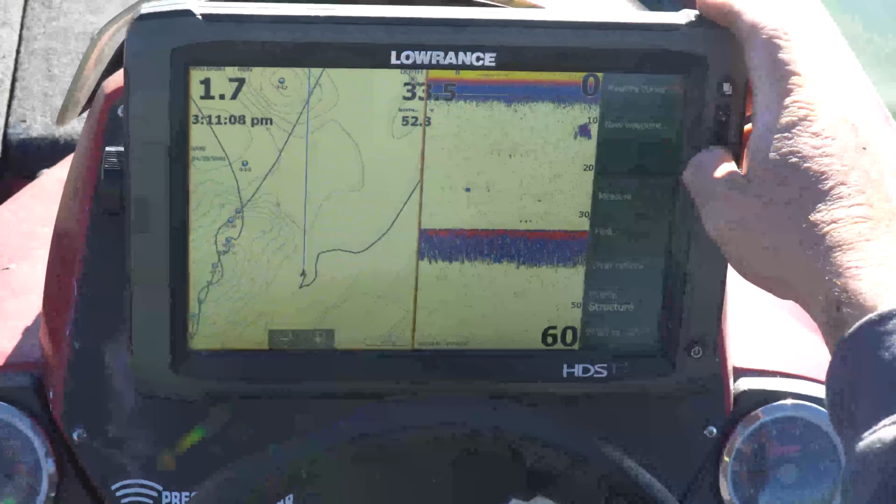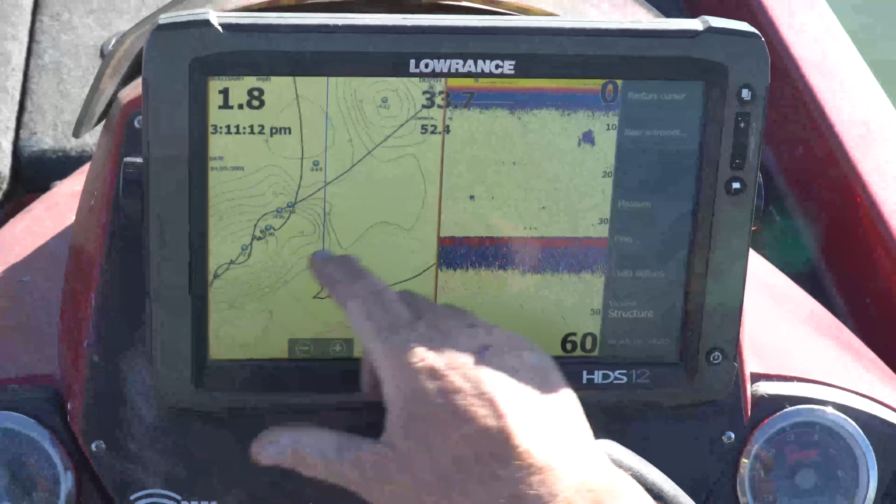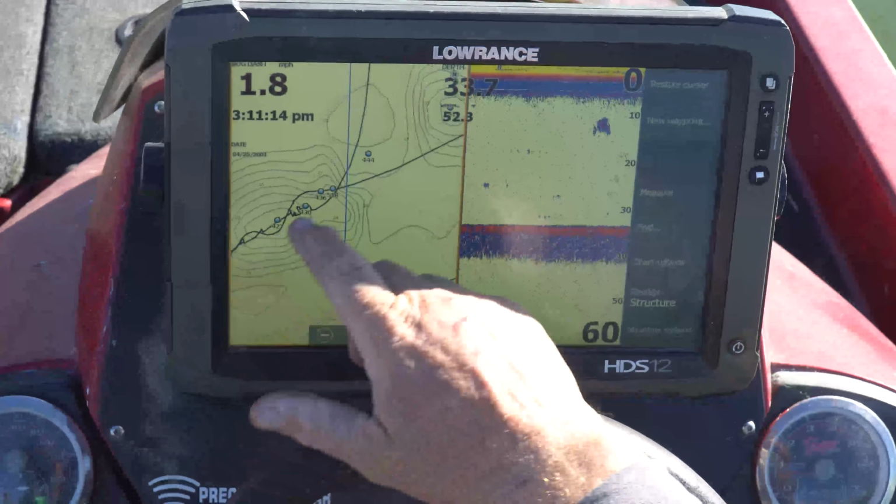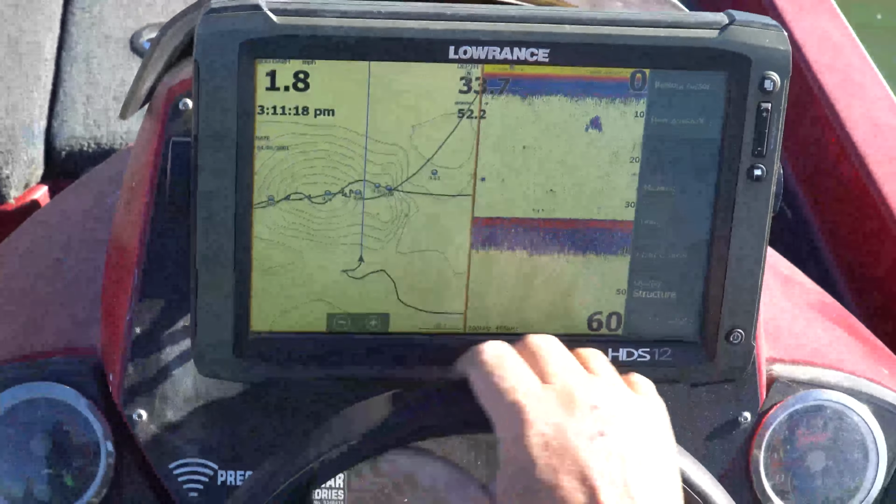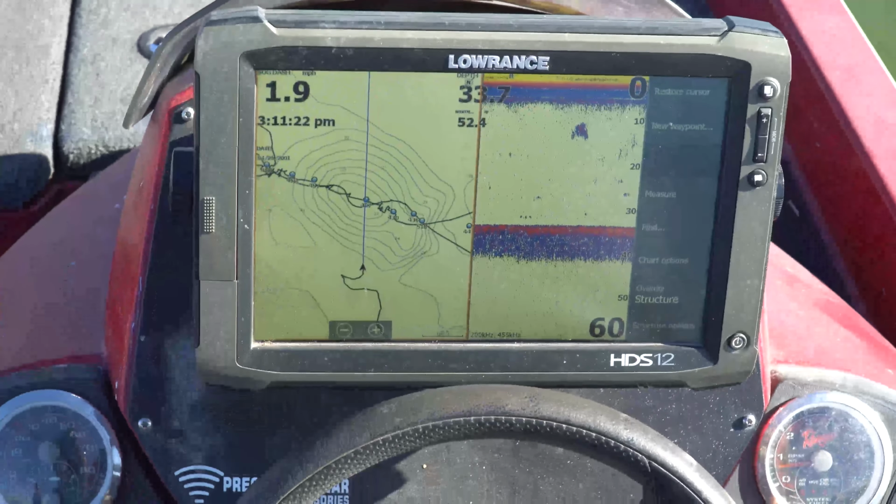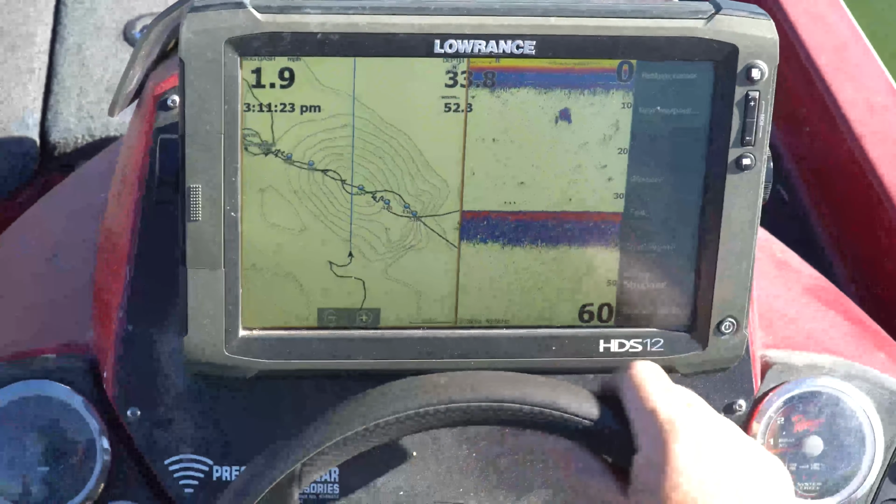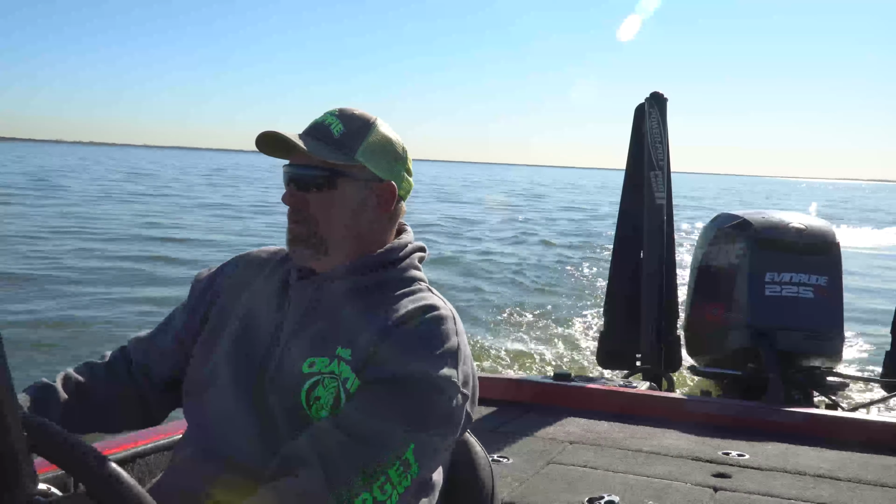This water's about 33 right here, and it comes up to about 28 on top of this hump out here. There's a bunch of submerged timber along it. These fish are stacking up. Lavon doesn't have a lot of deep structure, so if I can find any kind of timber, brush in 30-foot plus water this time of year, 28, that's gonna hold some fish. So you can see my waypoints I got there.